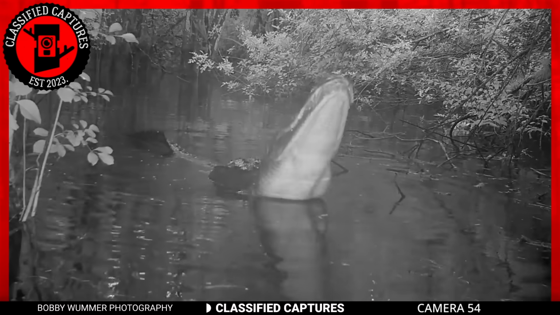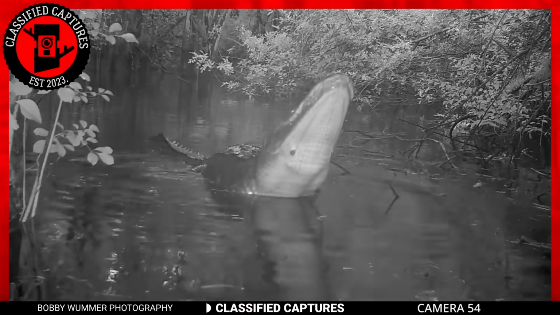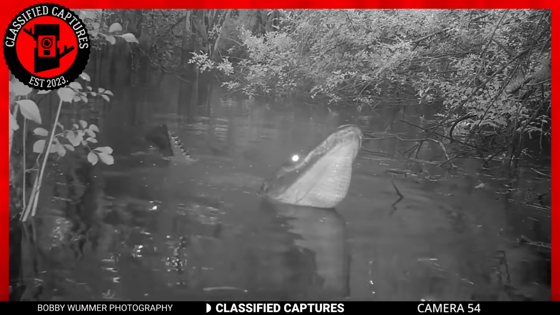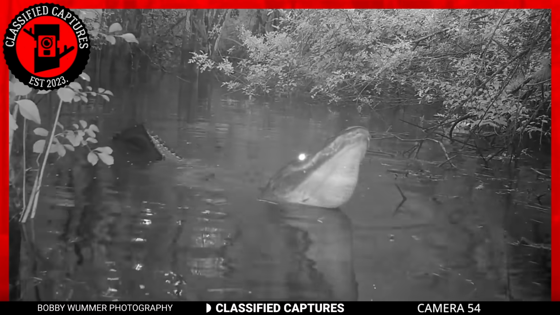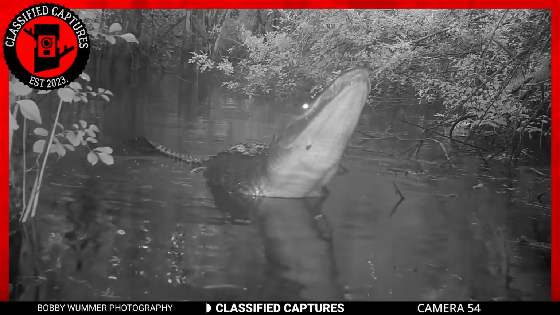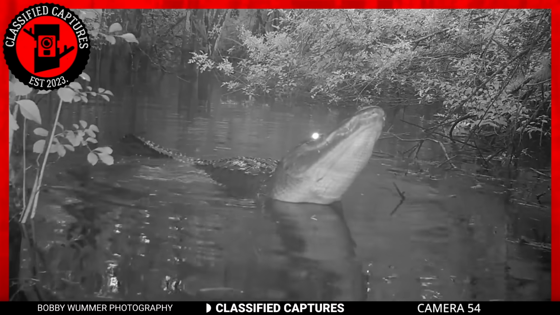And in the stillness of the night, you can hear the beast bellowing. The alligator was a formidable sight with its rough, scaly skin and powerful jaws. But amid its loud bellowing, it was clear that it was also searching for love. The deep, guttural sound echoed through the swamp, sending a message to any nearby alligators that it was ready to